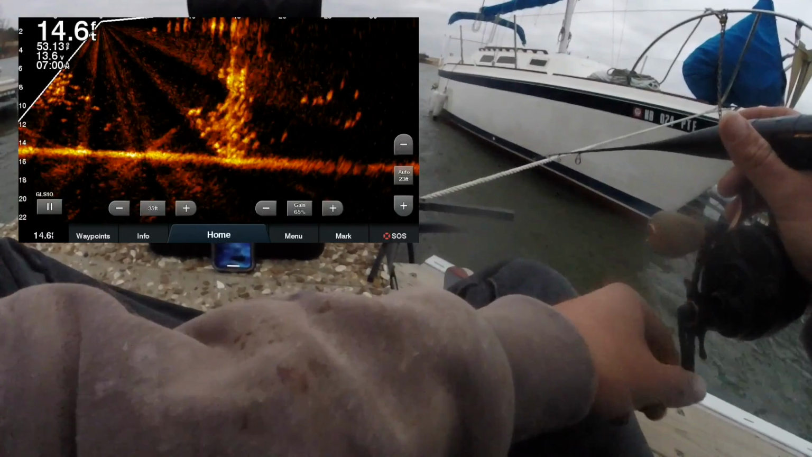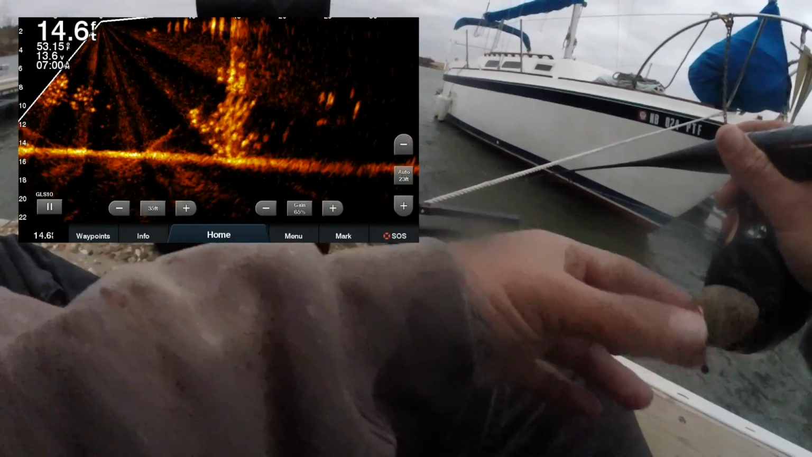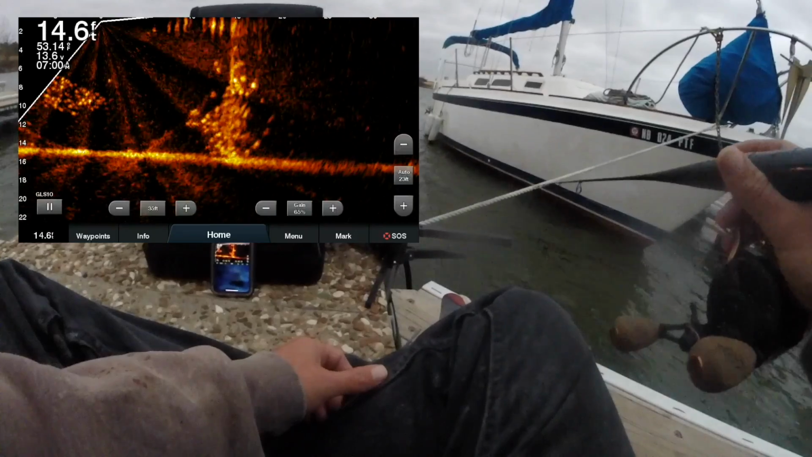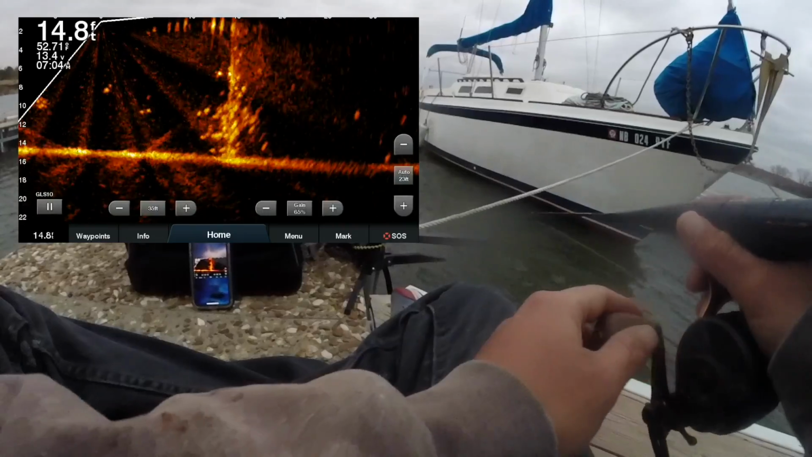Pulling something up off the bottom. See that thing get spooked? That's what's so cool about this. It's just so crazy how many fish are down below you and you just wouldn't even ever know it. That one just chased me up and didn't eat it. Sneaky little boogers.